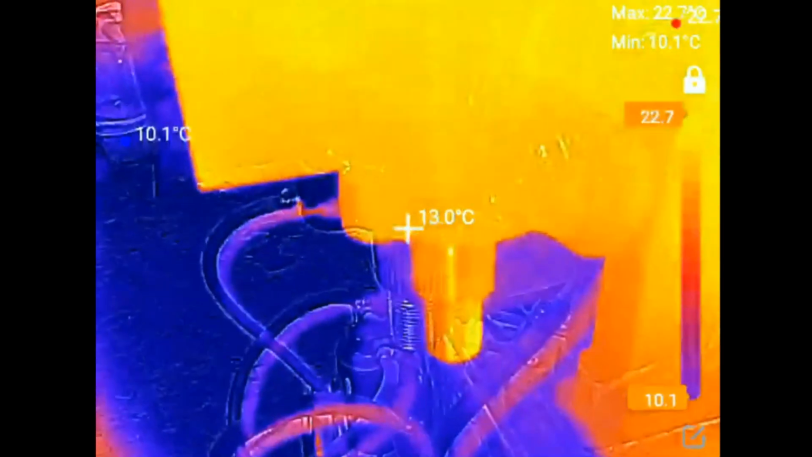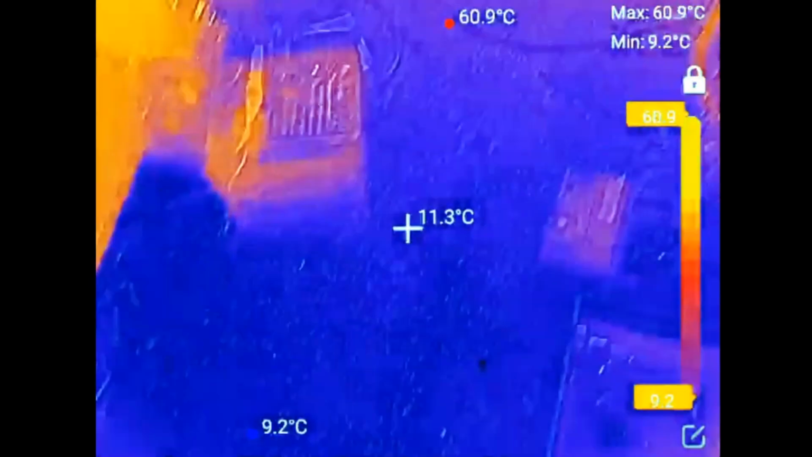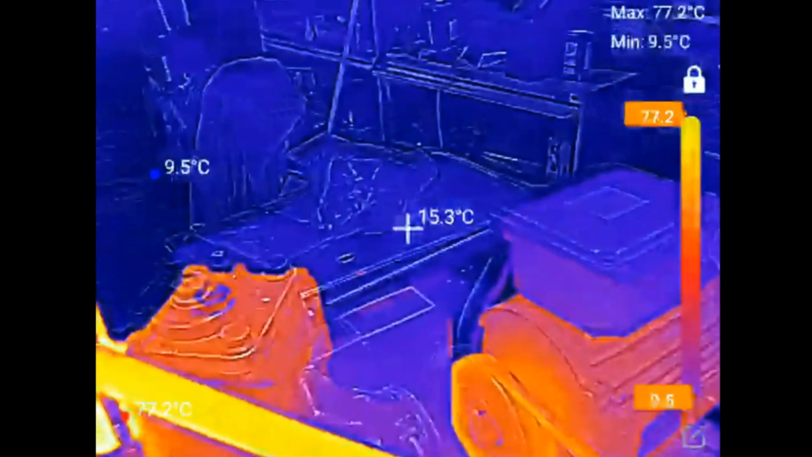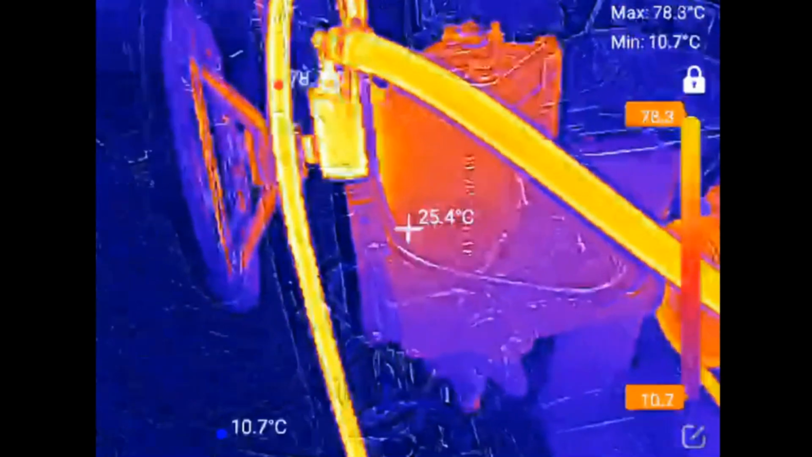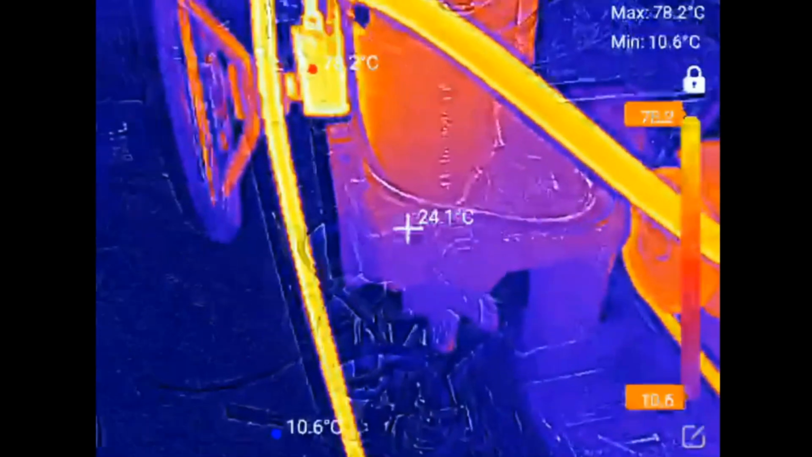There's no leaks, and you can see the temperature at the bottom is only 13 Celsius. So it's an interesting thing. Well, that was just to test my ambient temperatures inside. It's about 15 degrees. So there you go. That's a heat pattern of an Adwest power steering box.